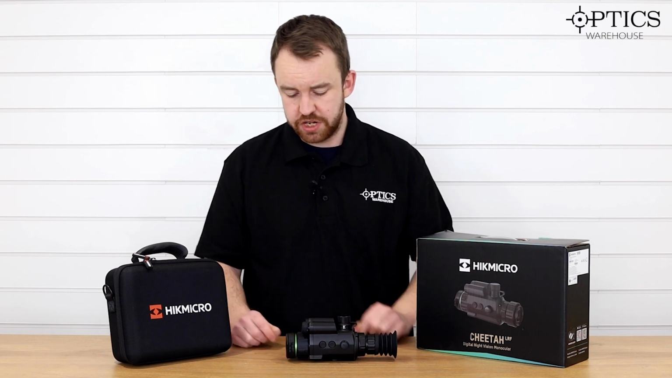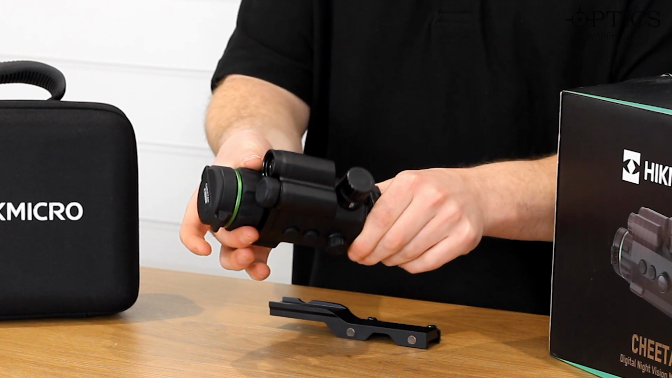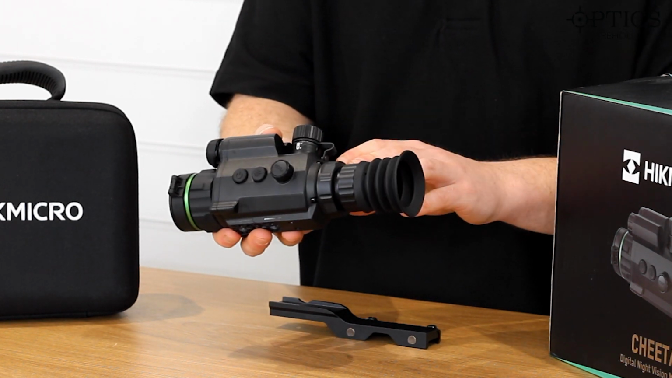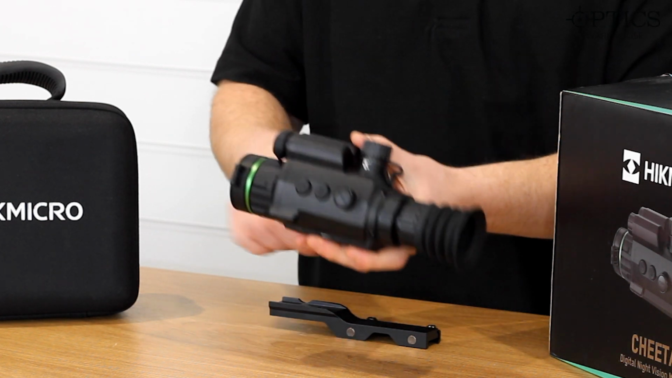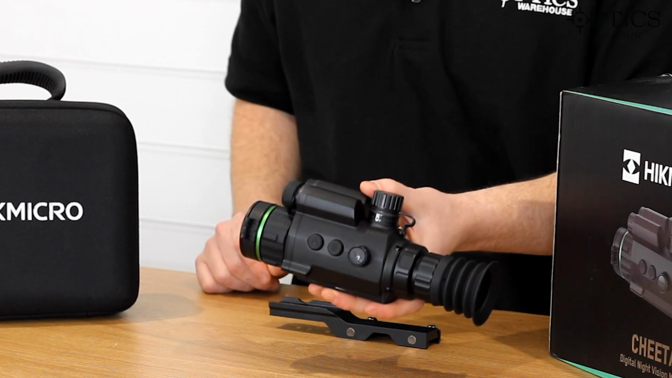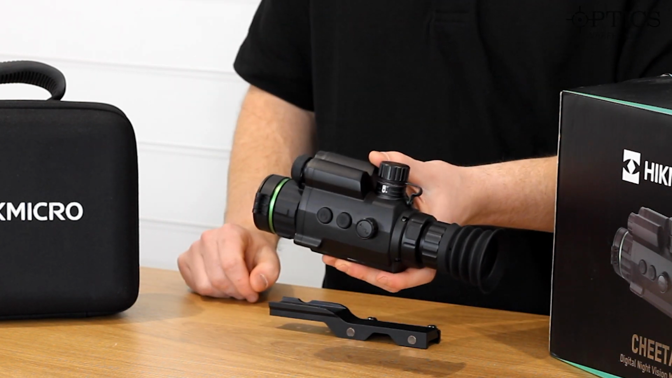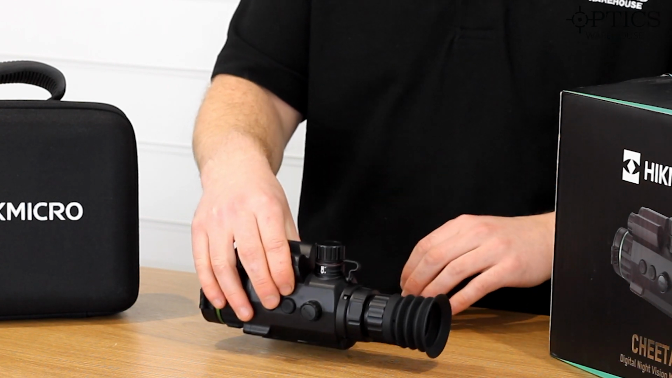Onto the front, you've got a nice bit of knurling there for your focus, and of course your flip around cap there, so it just makes life nice and easy. The only thing I would say against this is obviously, yes, it's on a Picatinny mount to go on there. There's no extra Picatinny on there if you wanted to put your own additional illuminator, but that's the only thing I would say against the Cheetah.